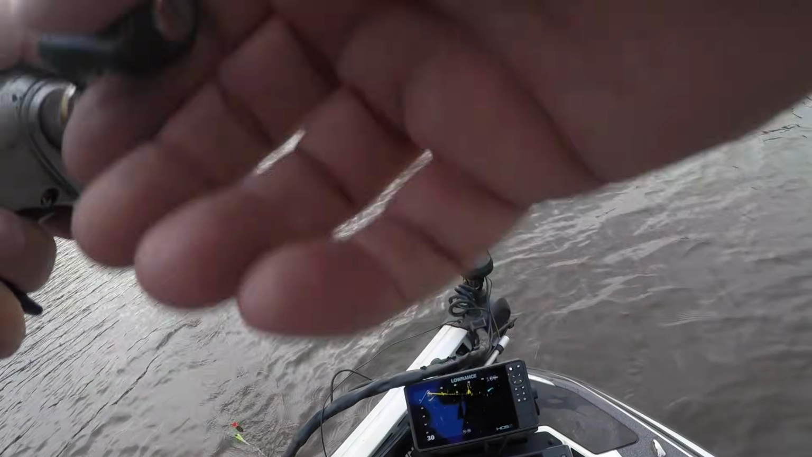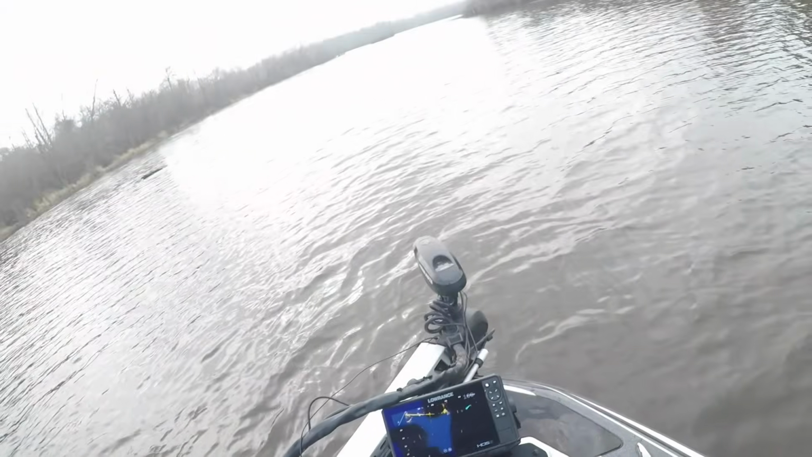Goes back up there again. It had to be a bedfish because then he catches a 3-pounder, and then he kept working that little area right there, a little 15-foot stretch of bank.